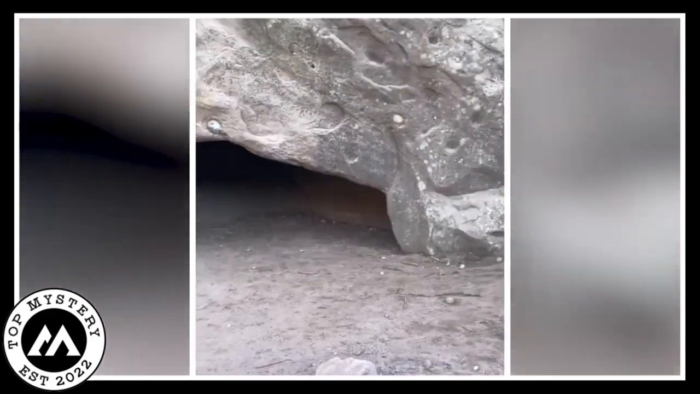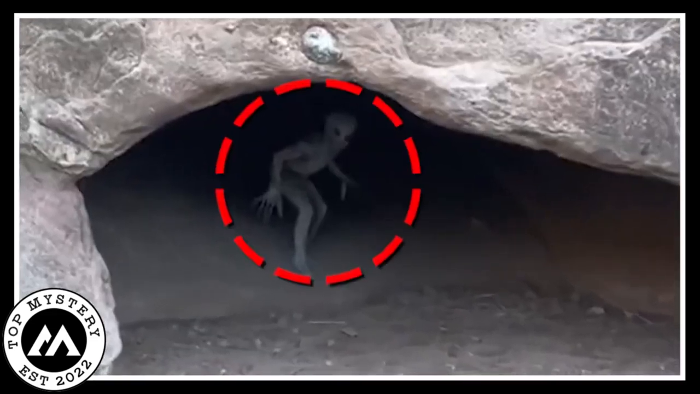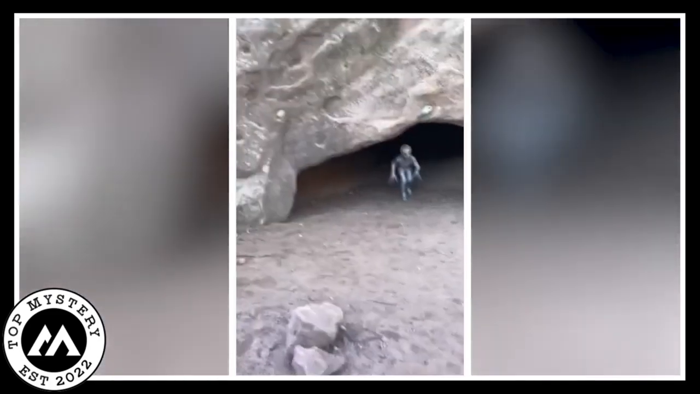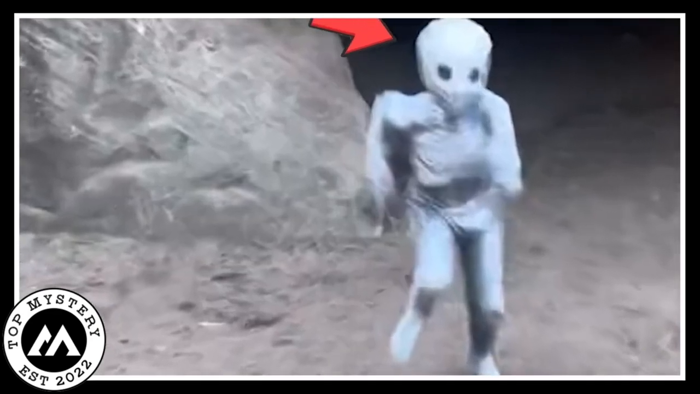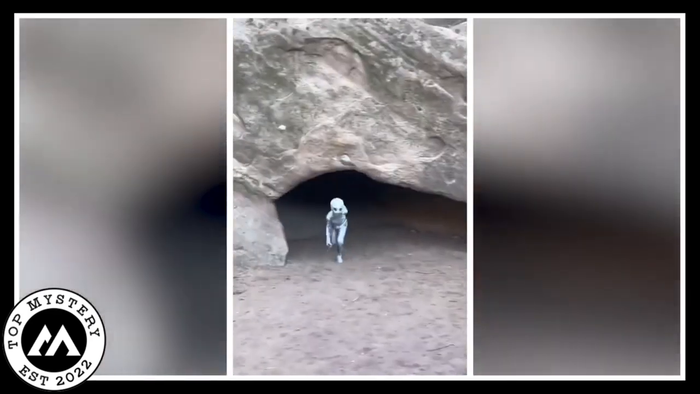Every part of the video showed the creature making its way from the deep cave, making the whole thing even more surreal. Darkness danced on the cave walls, making the mysterious atmosphere even more spooky as the strange nature of the creature became more obvious. Oh my god! Run! Get out!